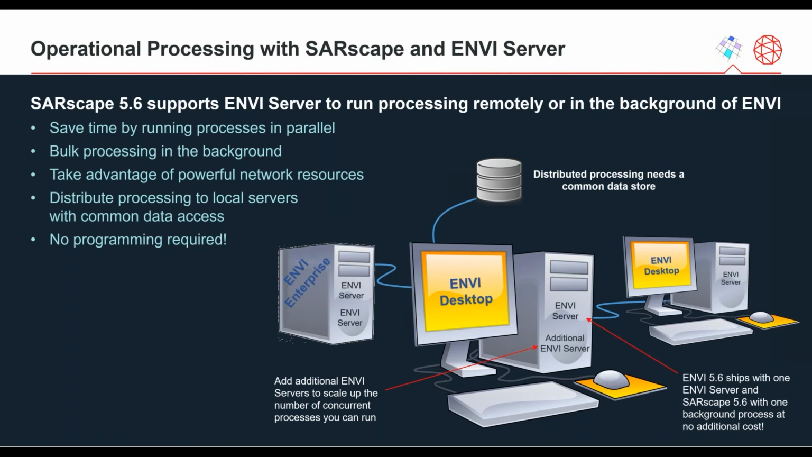Either bulk processing of SAR data in the background while visually inspecting the outcomes, and or to realize distributed parallel processing chains on powerful network machines with common data access. When SARscape is used in combination with ENVI Server, automated, reusable workflows can be made turnkey for operational implementation and deployed for large-scale SAR processing from desktop to enterprise environments.